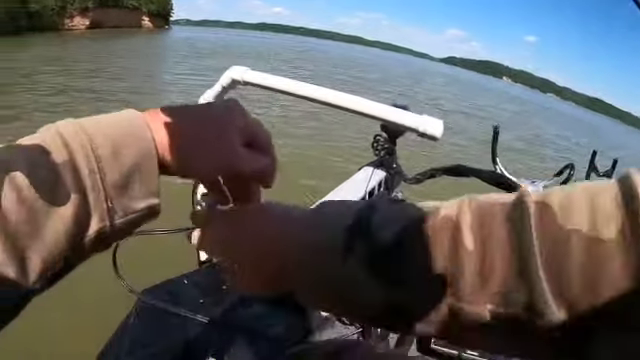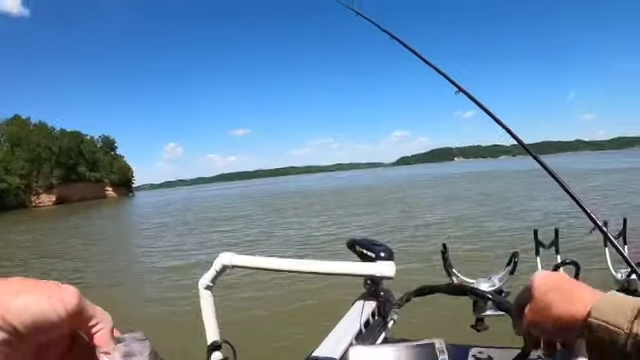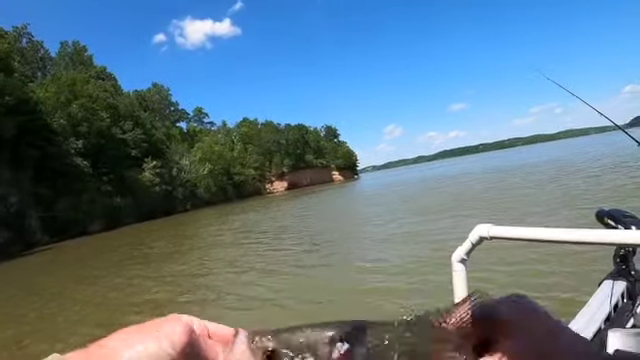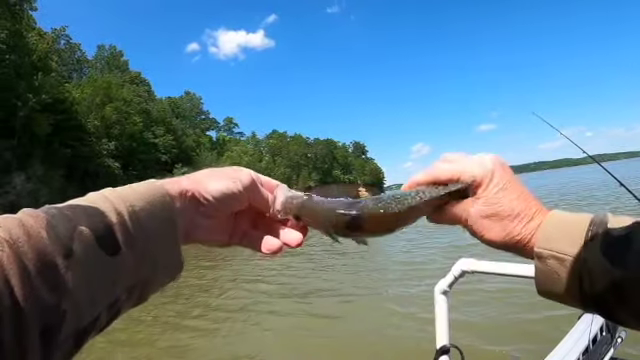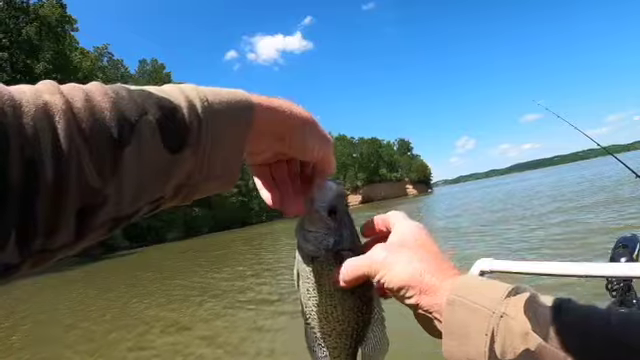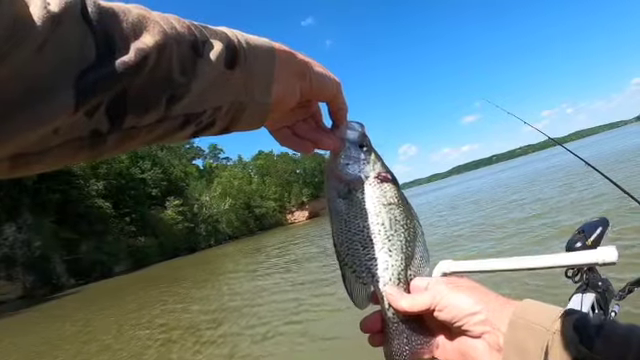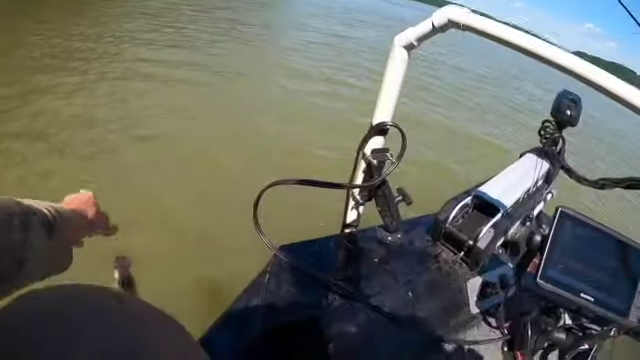That's another black crappie. Oh, he's got some wounds on him. He's done been, I don't know, maybe a gar bit him. That's not very old. That's kind of fresh. If you can see that, he's got a little flesh showing on that side, and then this side he's got a few scales missing. So something just came in and kind of got him like that. But I've seen fish in much worse shape than that. I think he'll live just fine. So let's get him back.